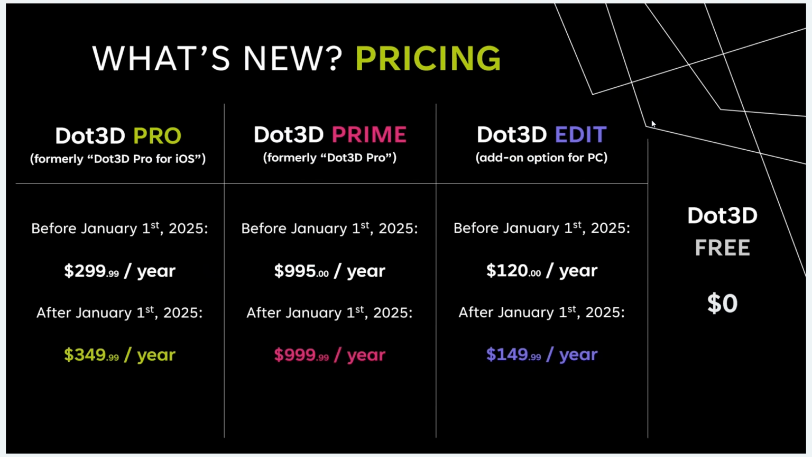After the 1st of the year, there'll be some slight increases across the board, nothing major, but Dot3D Pro will be going up to $350 a year. Dot3D PRIME is only going up by $5, so no real change there for that top tier option. And Dot3D Edit will be increasing to $150 a year across the board.